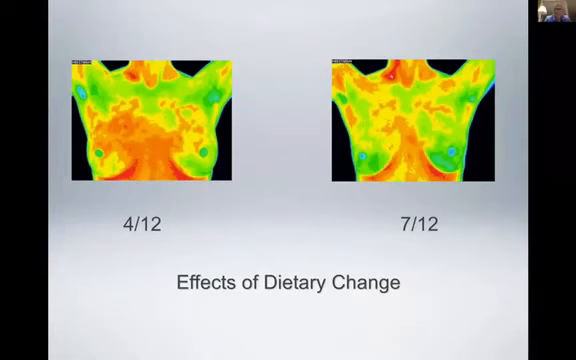Okay, what do we have? Okay. Remember I talked about establishing a stable baseline, and it's important to have two studies at least 3 months apart to find out what the thermal patterns are, what they normally are, what that person's normal is.